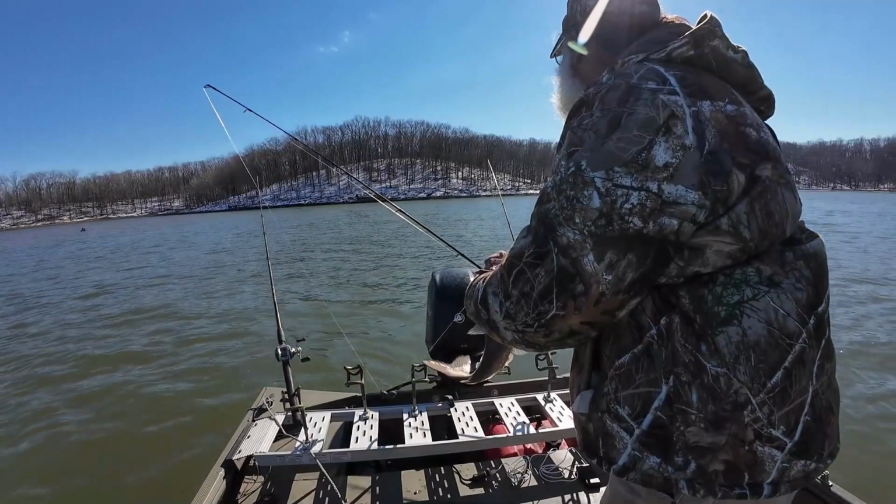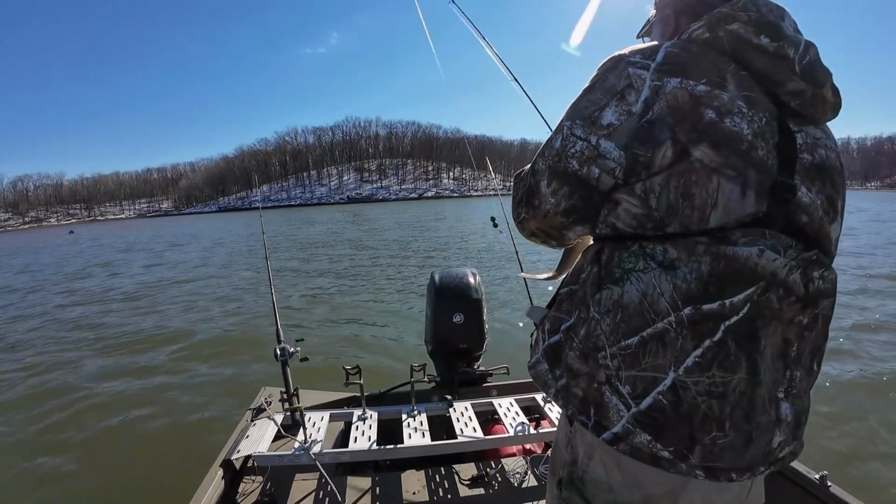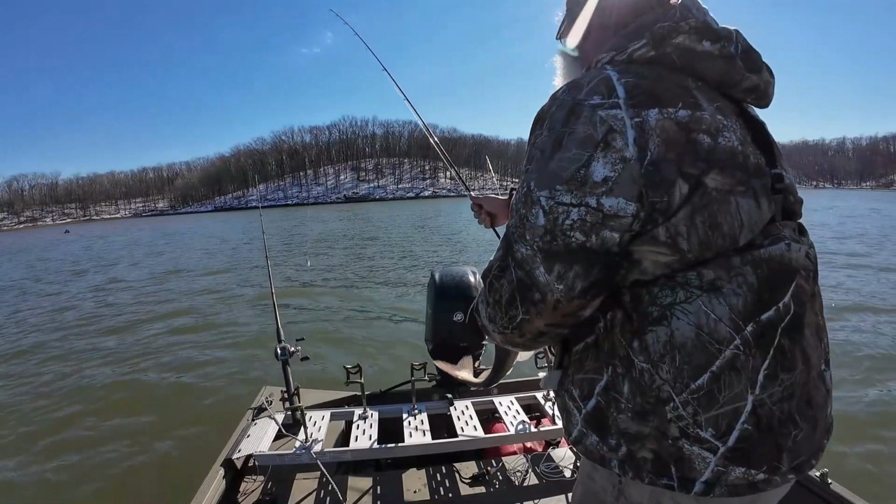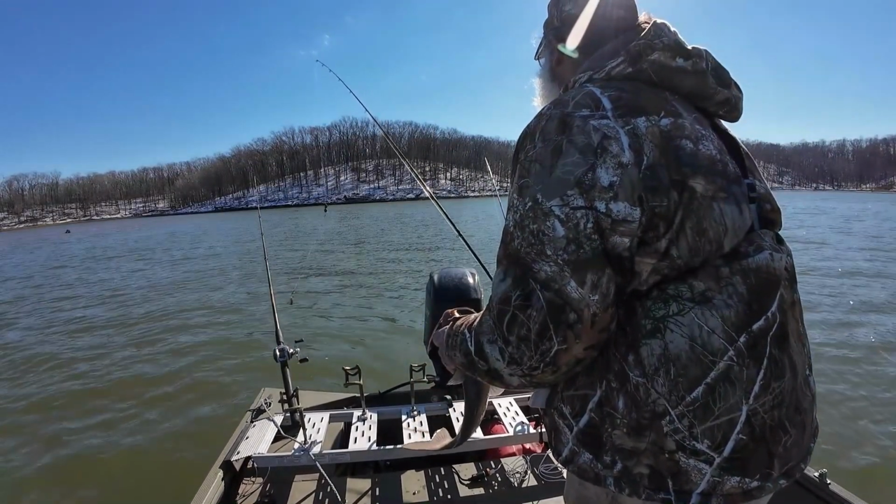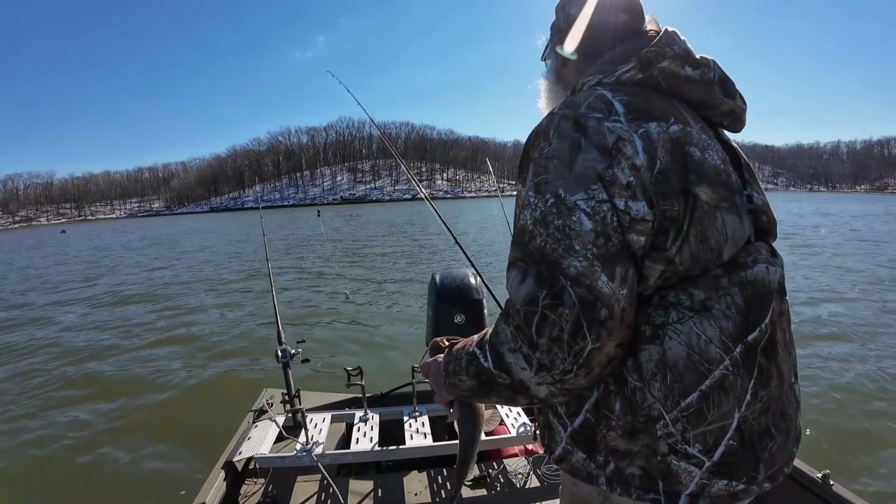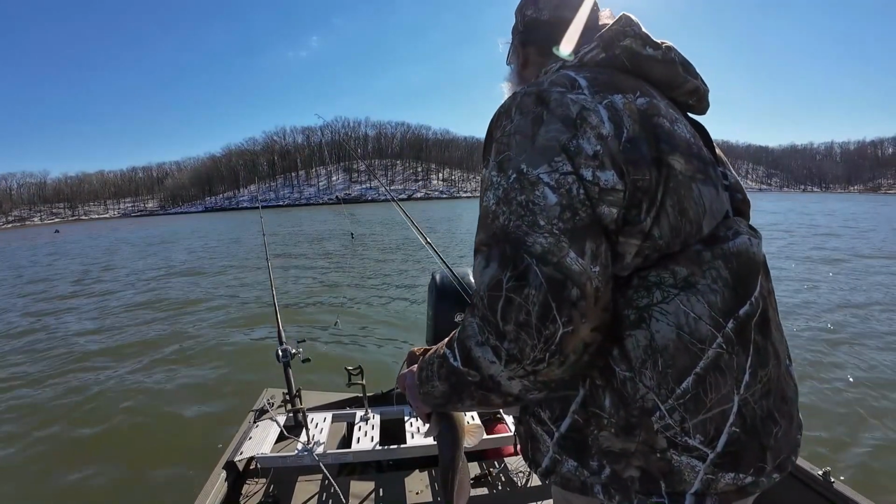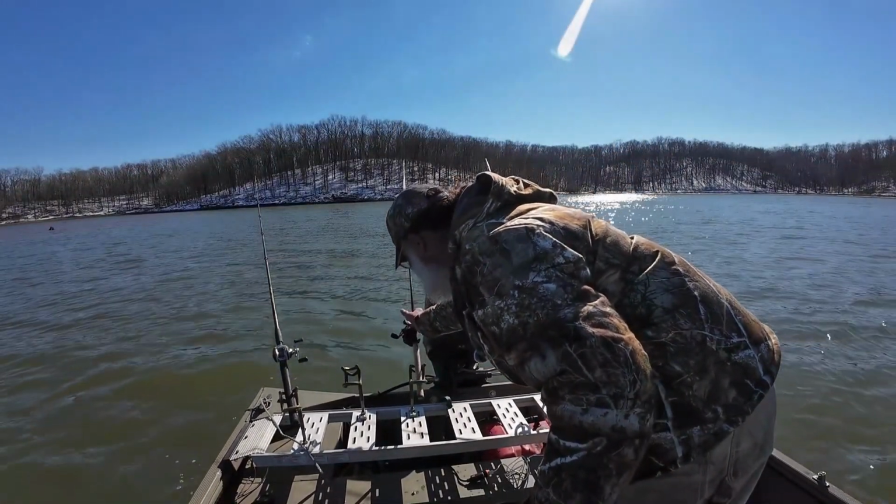I think that I'm about to switch over to all head pieces so I don't have to keep rebaiting. But then again, we only need 4 more fish for our limit.